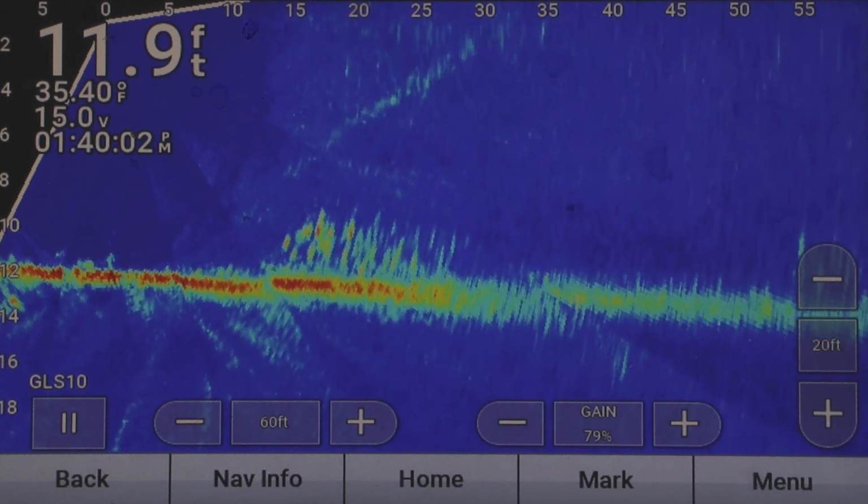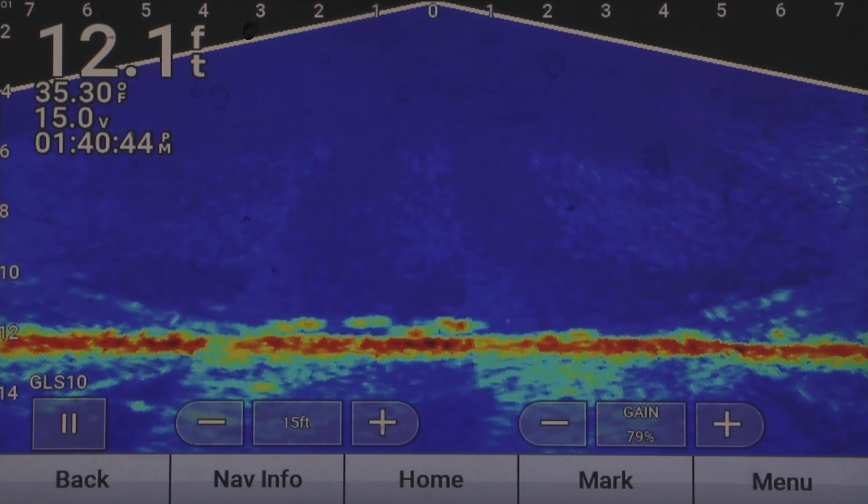So to go back to down, go to menu, sonar setup, installation, orientation, same thing as before, and you're clicking down. Now obviously you can see there's a couple fish below us right now, but I'm going to go over to that pile of fish which was 30 feet behind me. I'm going to show you how you can go down there now and catch some fish.